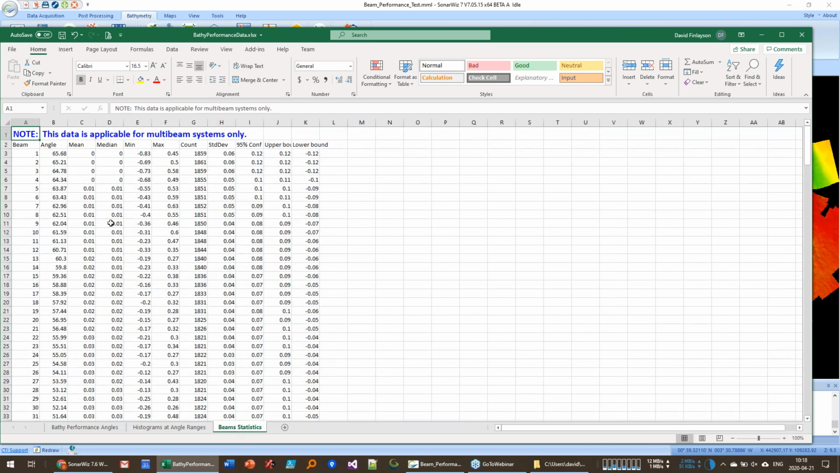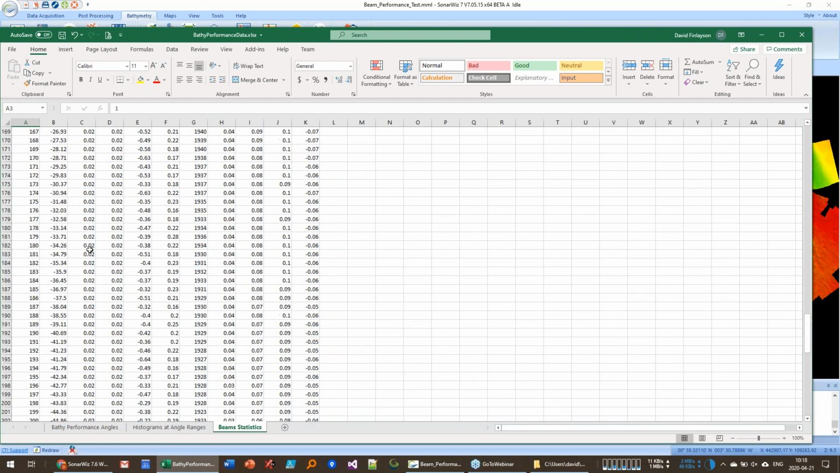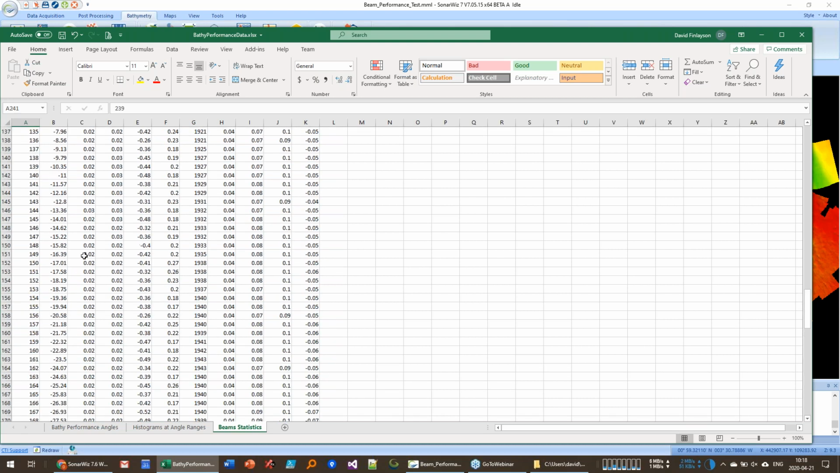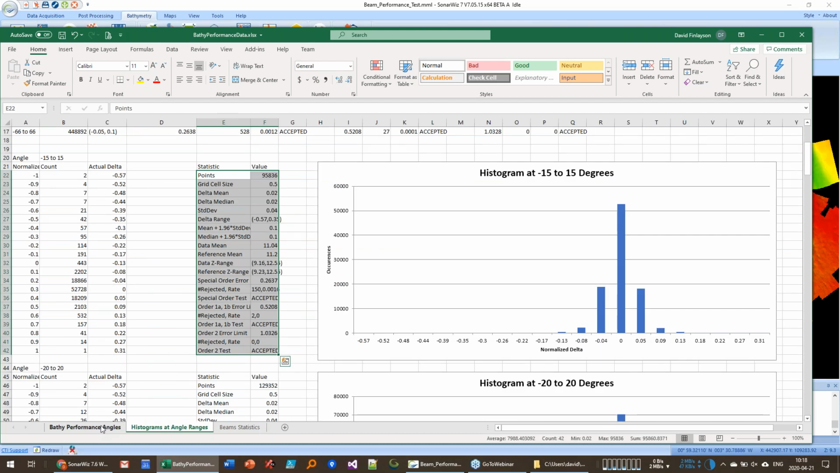The final page is this beam statistics, and it shows you as a function of beam number out to this system had, well, it says 239 beams. Those were accepted beams. It shows the average angle of that beam, what the mean, median, residuals are, standard deviation, and so on. So with this information, you can verify that a survey that you've created meets or exceeds IHO standards that you have been contracted to meet.